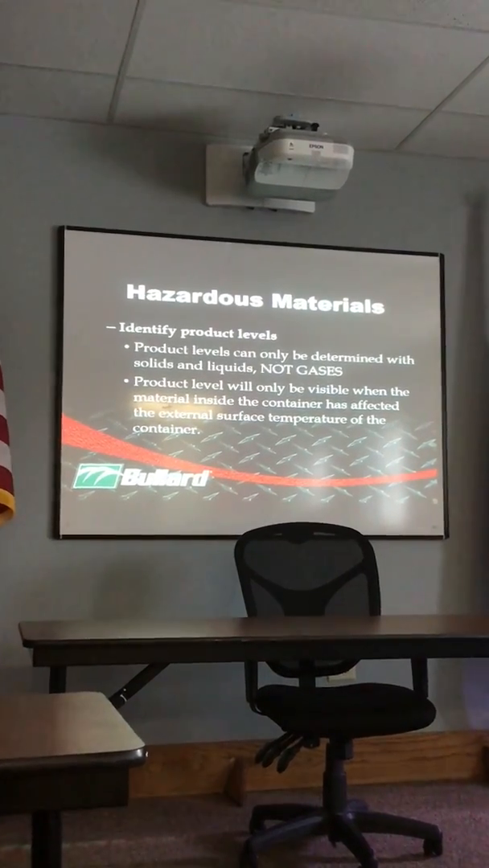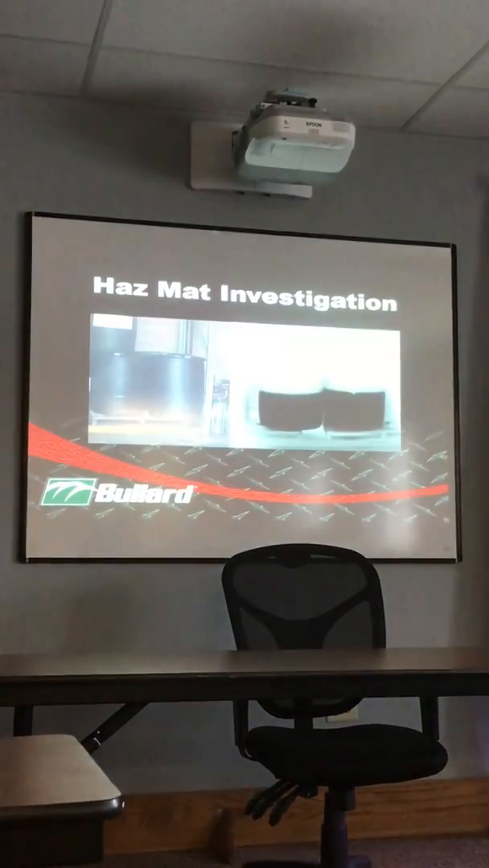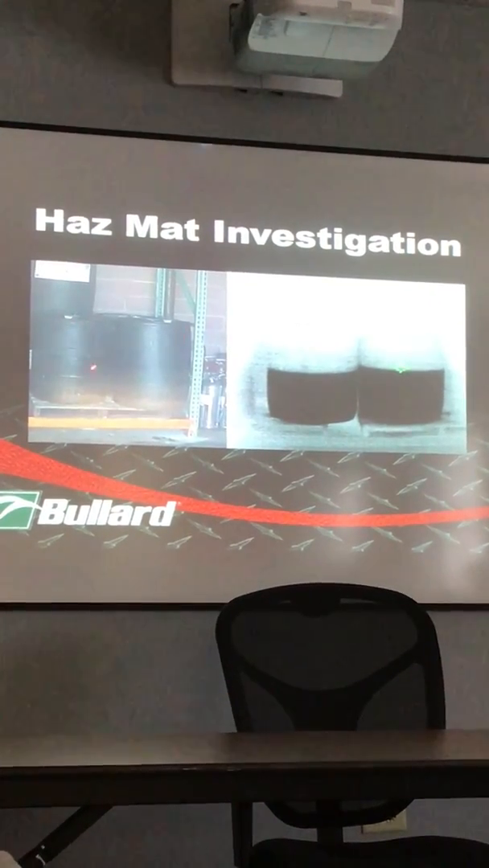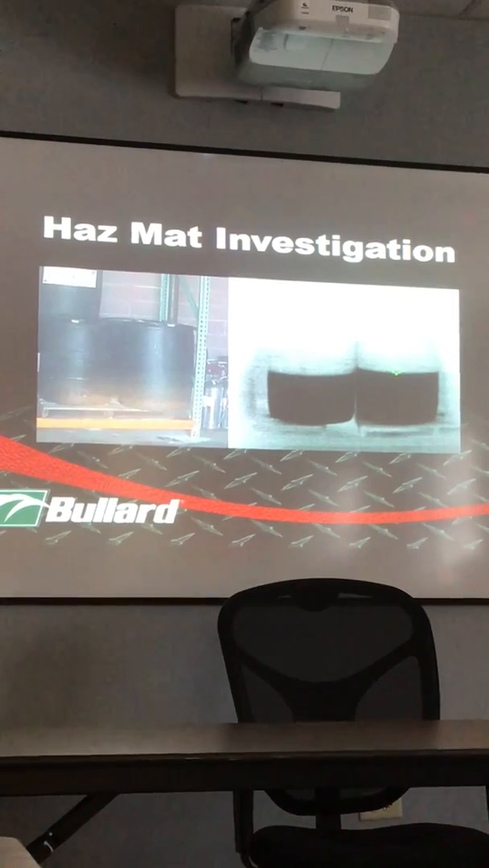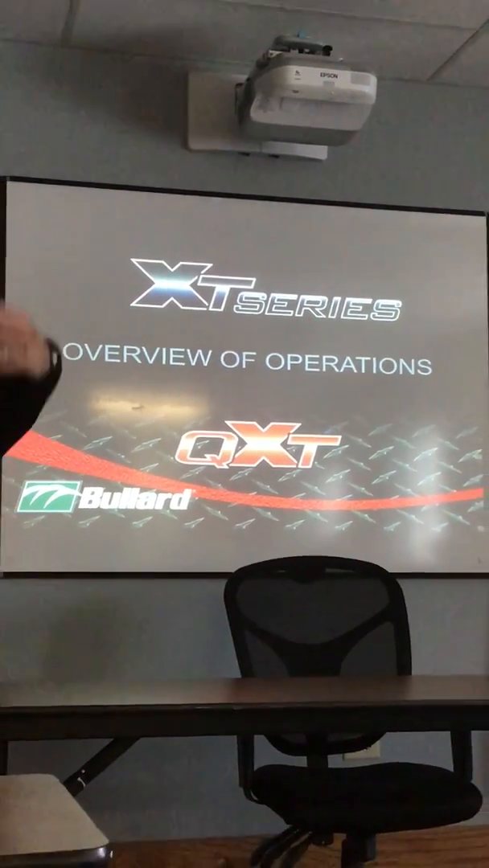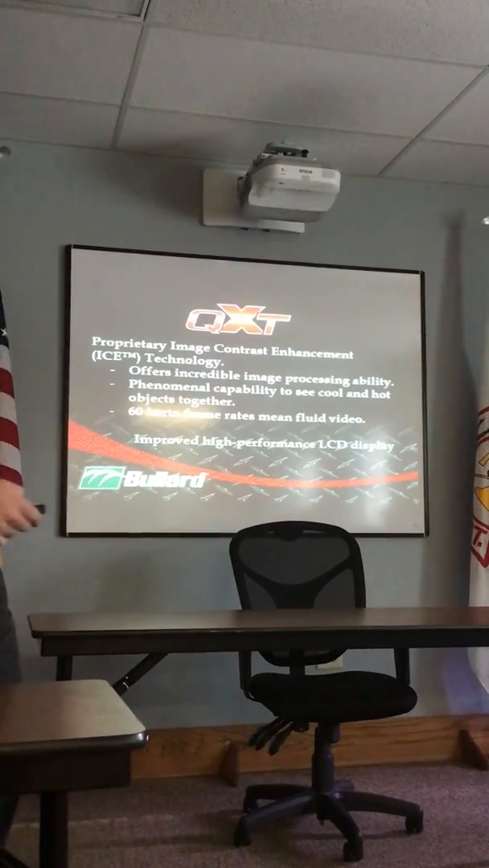But if you get a spill, you get a 55-gallon drum down, you want to know how much product's left in there, try using the thermal imager. Here it works for this one. You can tell you got two 55-gallon drums. They're about half full with whatever product is in there. So that's it. That's just a quick down and dirty basics of thermal imager, real easy.